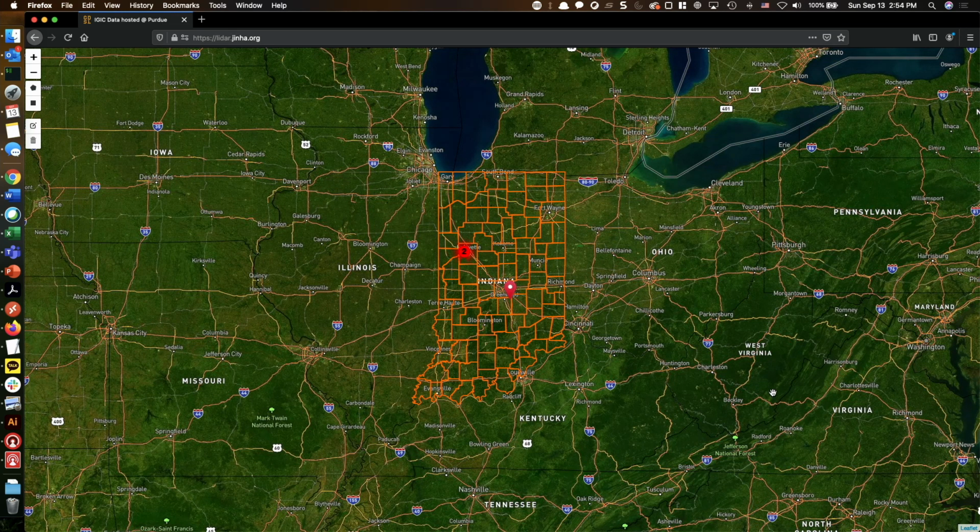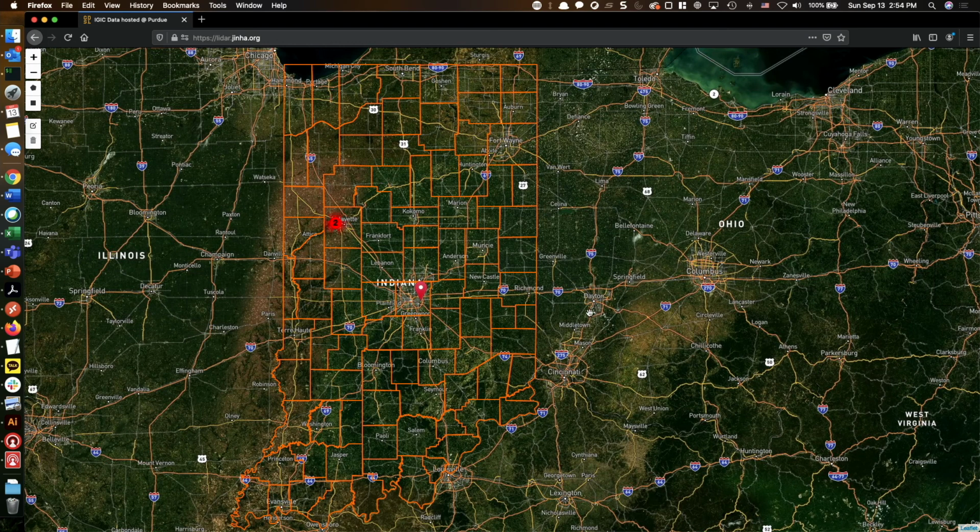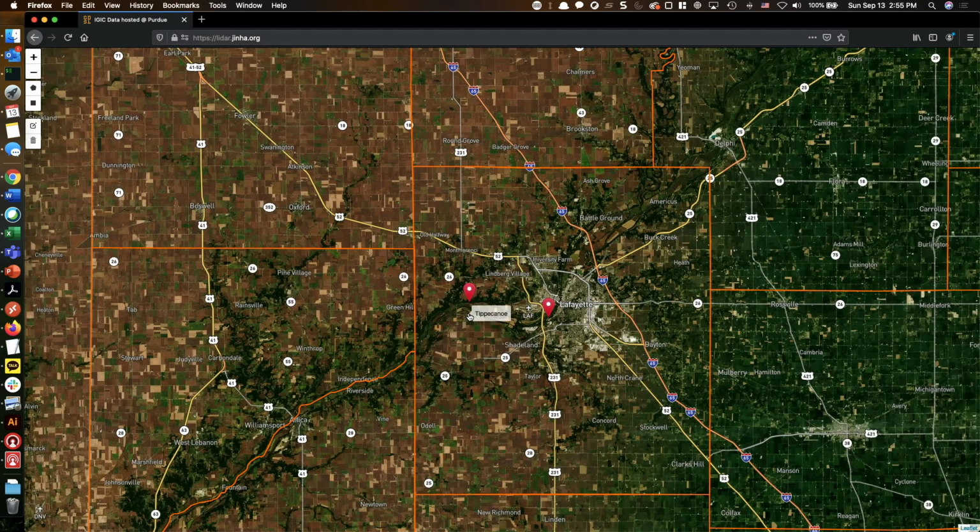Once you exit out of the data disclaimer window, you will see a map of Indiana. You can use your mouse wheel to zoom in and out, like you can see over here. Currently, you can visualize the LiDAR point cloud for certain locations only. You see this number 2. If you click that number, the map is going to zoom into the specific location that you just clicked, and you're going to see 2 markers being displayed.